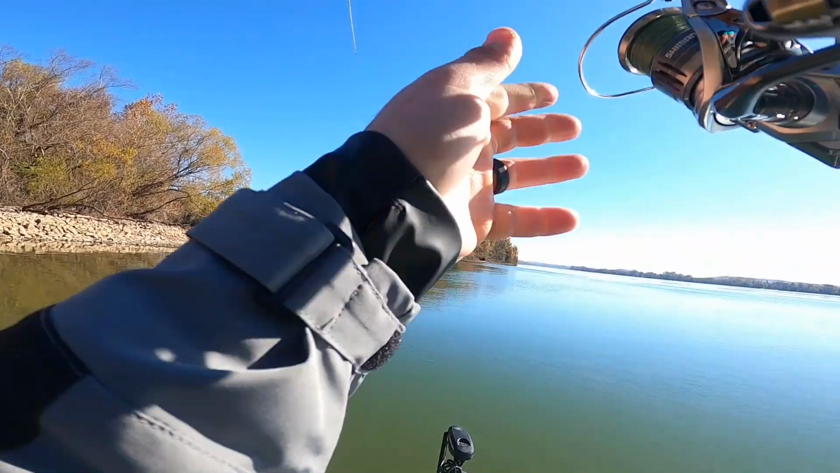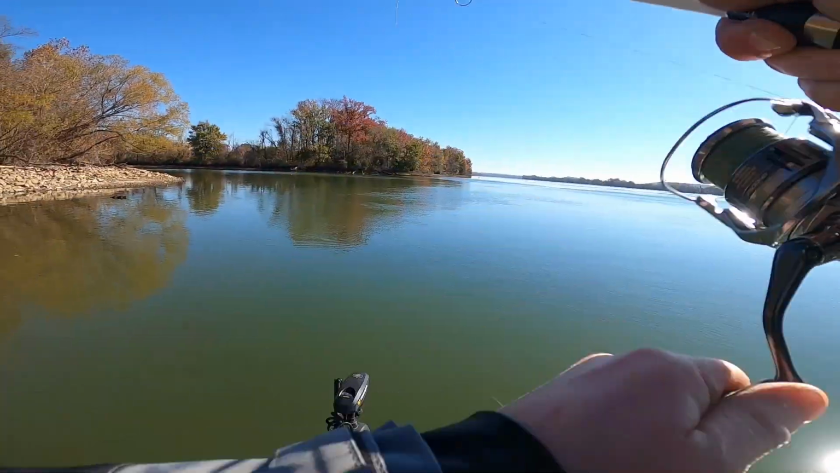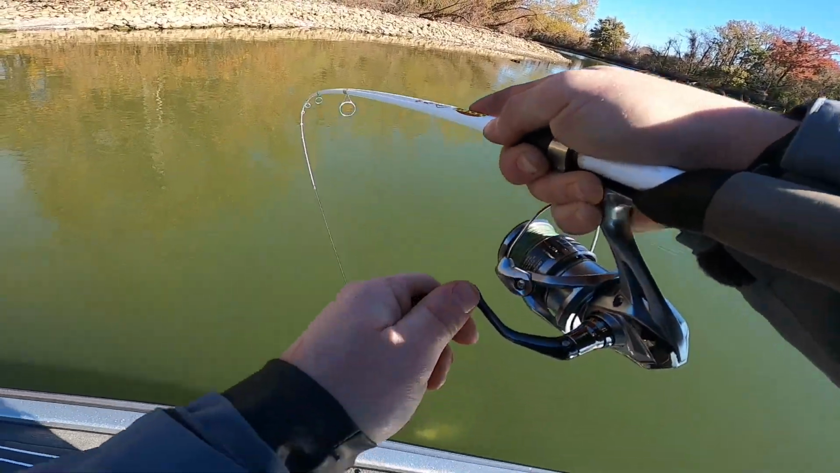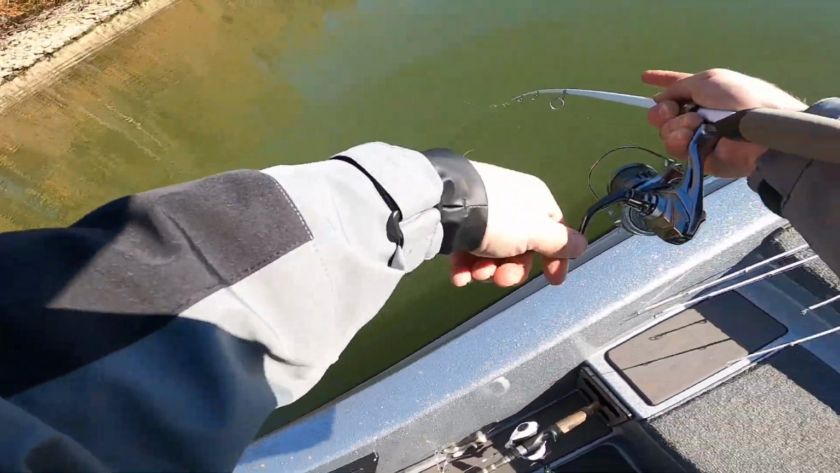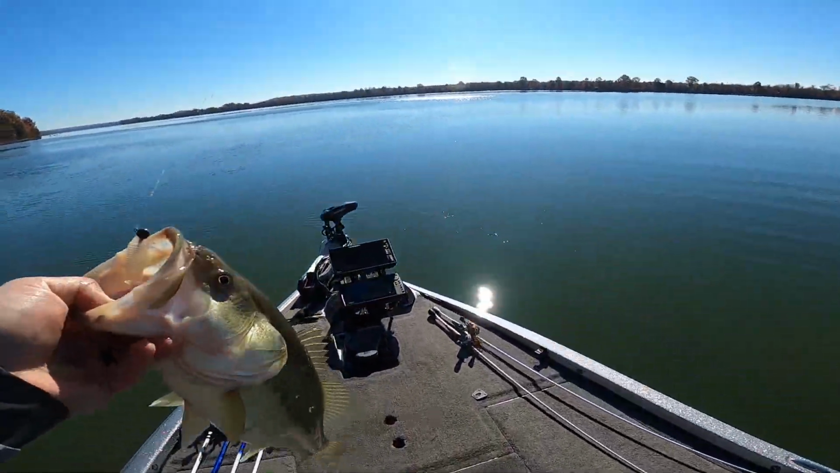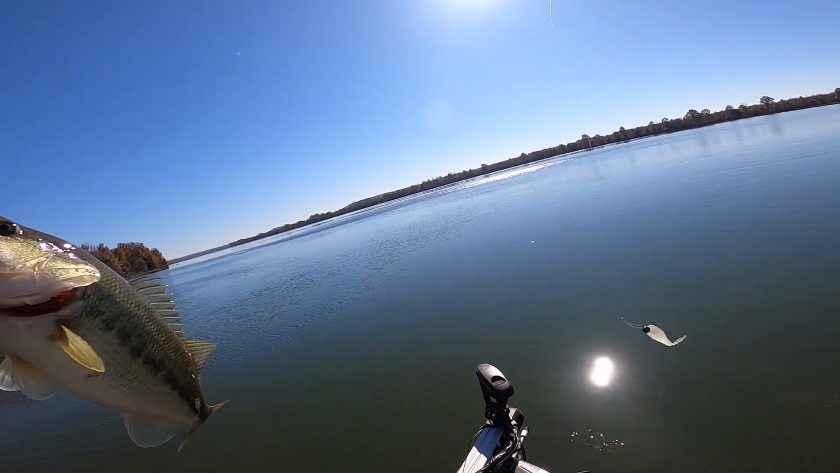Oh my gosh. What the heck do I have? I watched him eat the minnow. It's a big one. Hope y'all could see that. Oh, come here. Heck yeah. Heck yeah, that was sick. Jig head minnow to the dome.